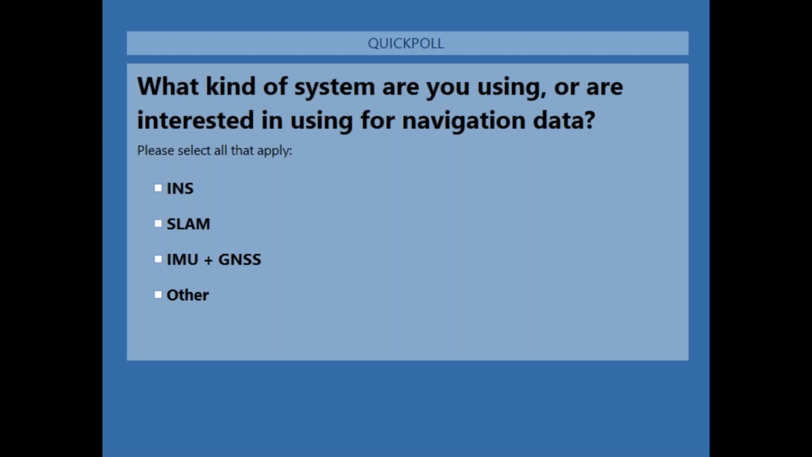So the options: you've got INS, which would be the integrated IMU with GNSS. You've got SLAM, which would be essentially using the LiDAR itself to pick out features and to navigate based on that. You've also got IMU plus a GNSS system, so two different systems that are not tightly integrated, but just using the 6 axes from those. And there are some various other methods. Okay, thank you for answering. It's quite a lot. Thank you.